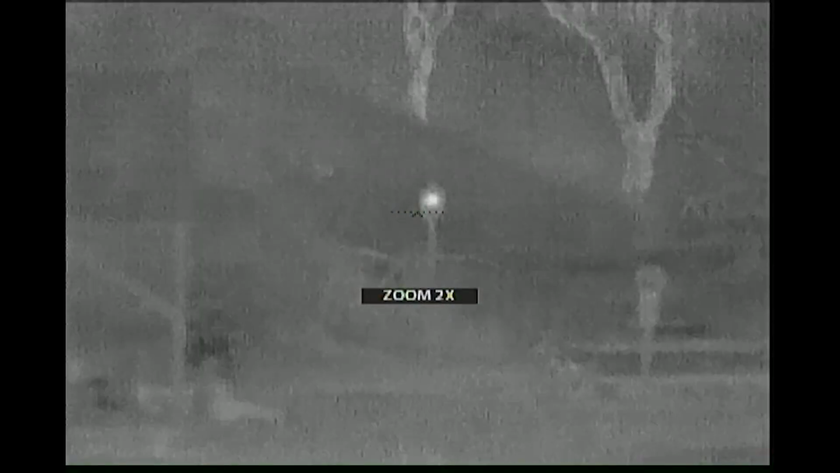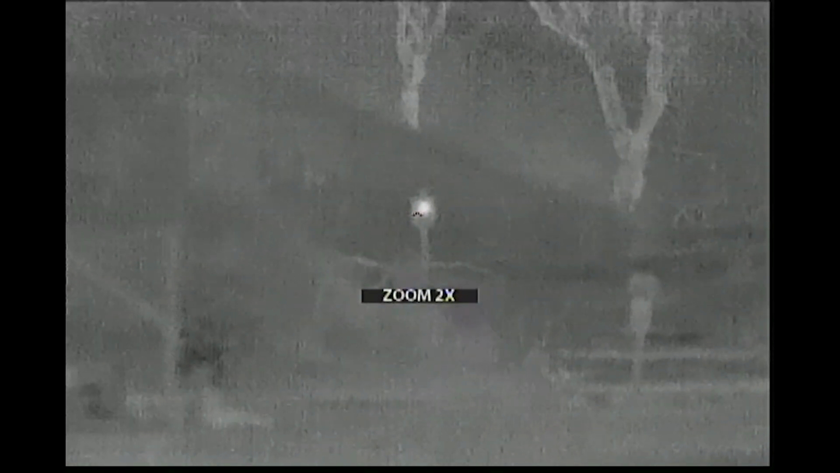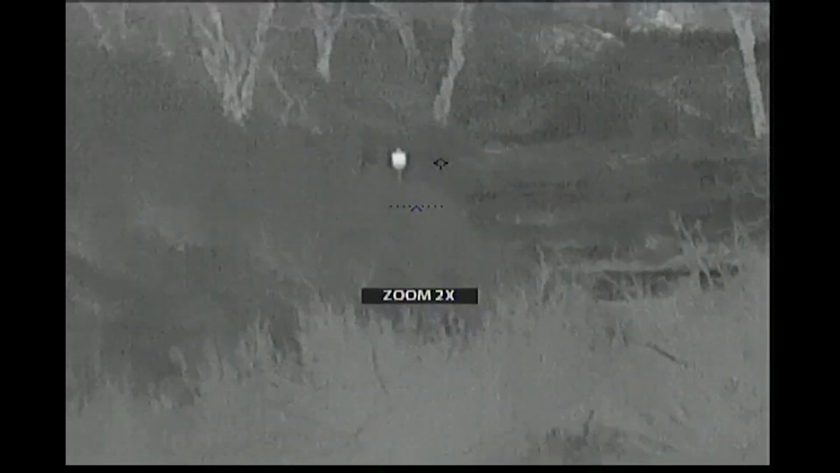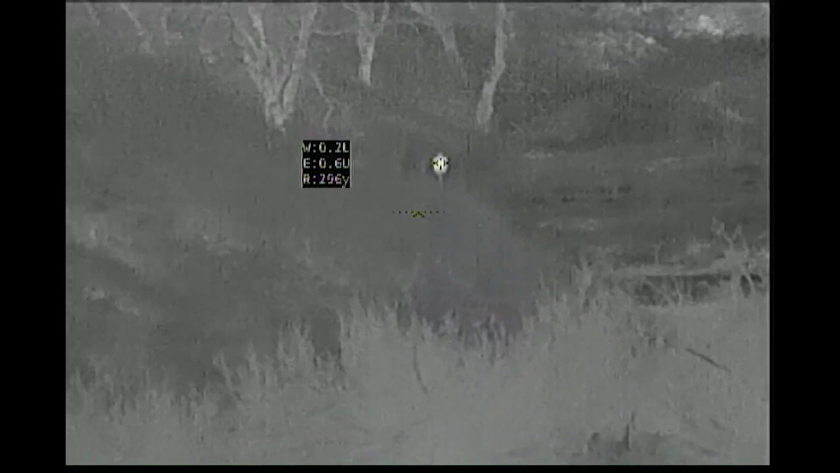All right, so here's that target after about 20 minutes. You can see there's a nice warm spot directly behind the heater that will expand to fill the whole target over time. Here we are about 40 minutes later, and now that entire half inch IPSC is completely solid. So it doesn't have to be hot, it's just warm enough.